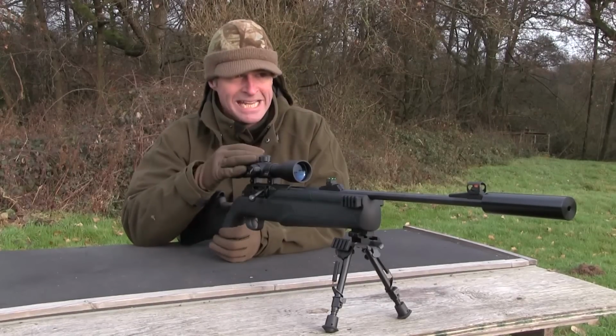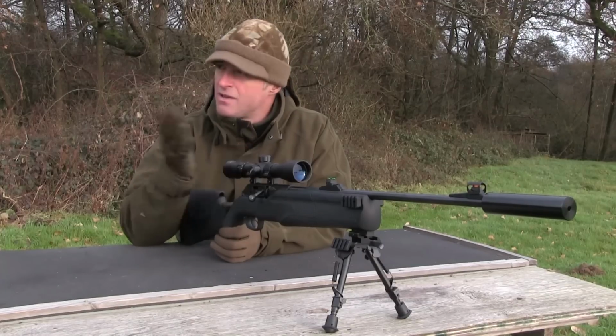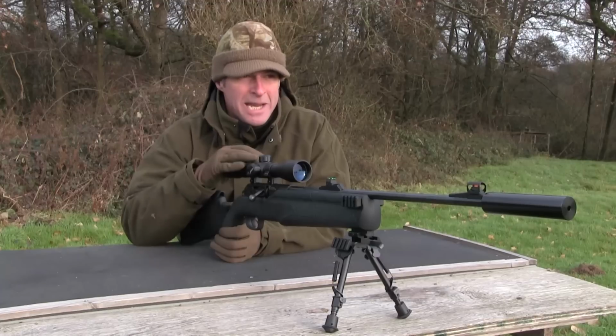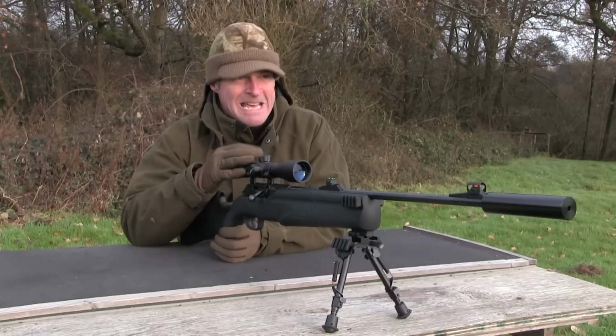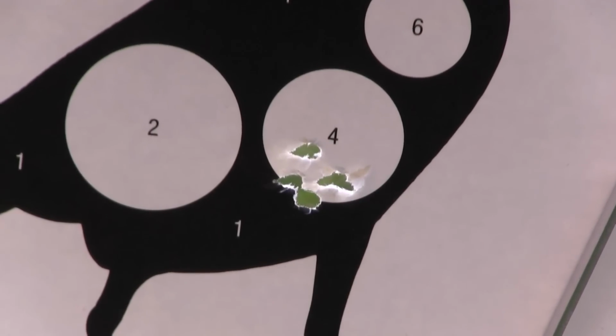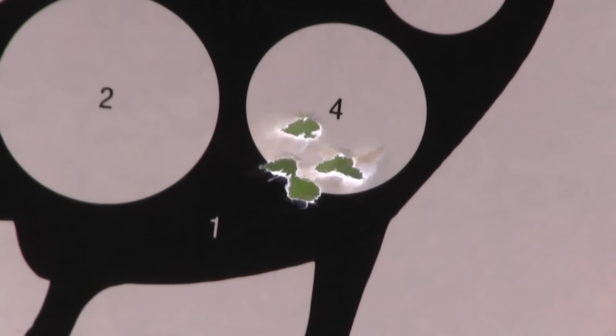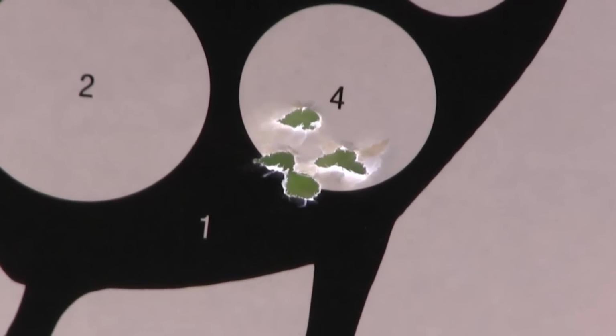So with those, that's a 20-metre group, 5 shots, very, very gentle breeze, and that's got to be, I don't know, about 15 millimetres from centre to centre, so a relatively tight group, making this gun, I would say, accurate and powerful enough for targeting live quarry out to that range.